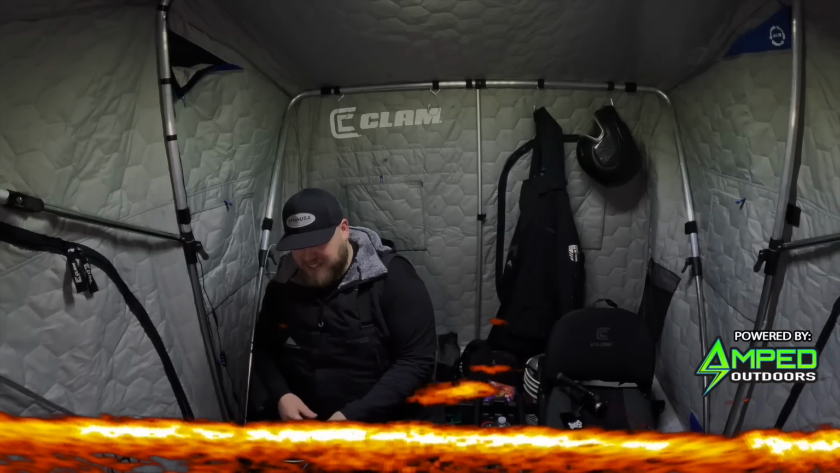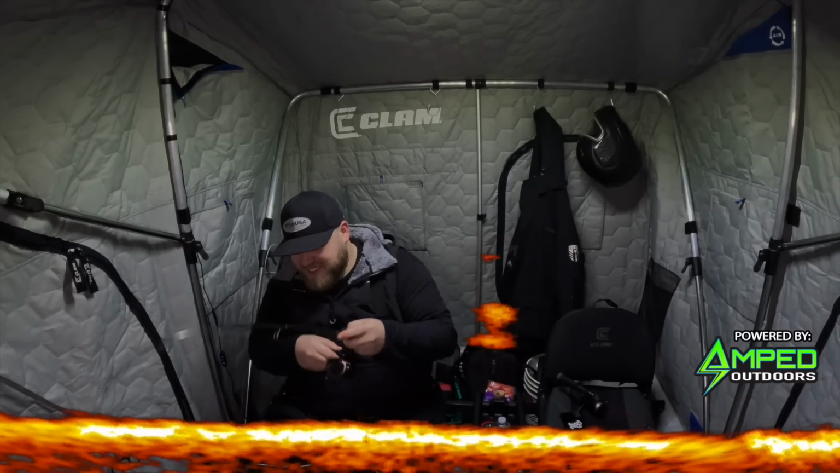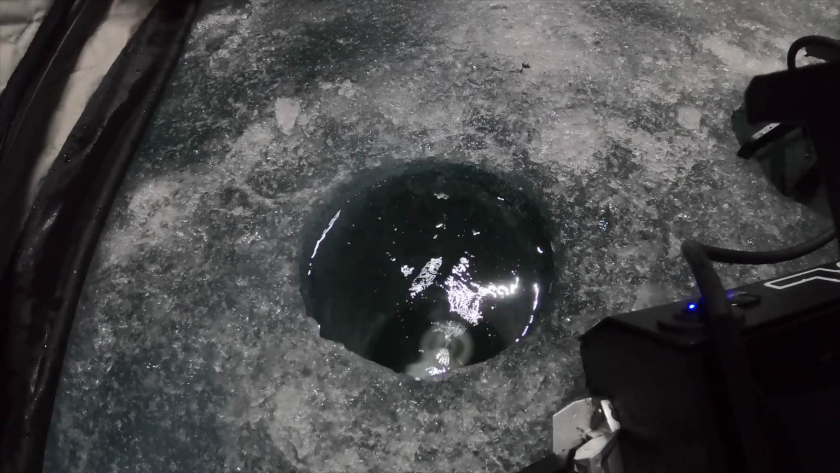Look at this thing flying in. That was awesome. Nice fish.